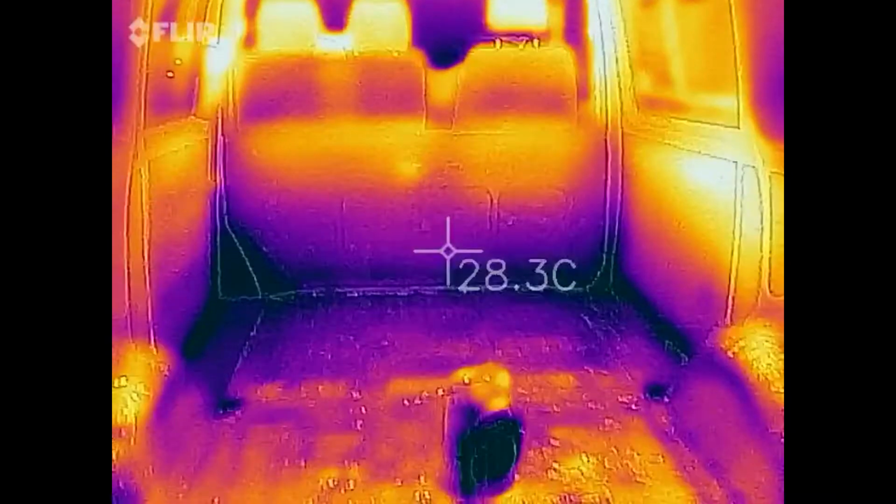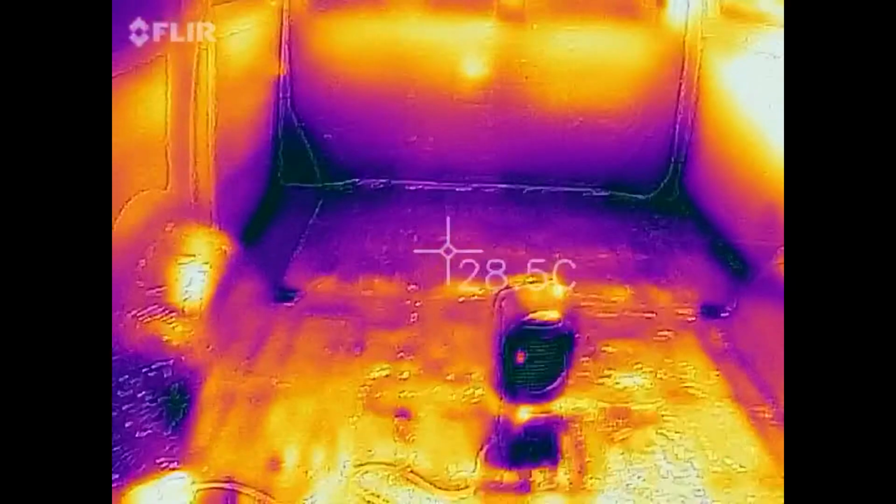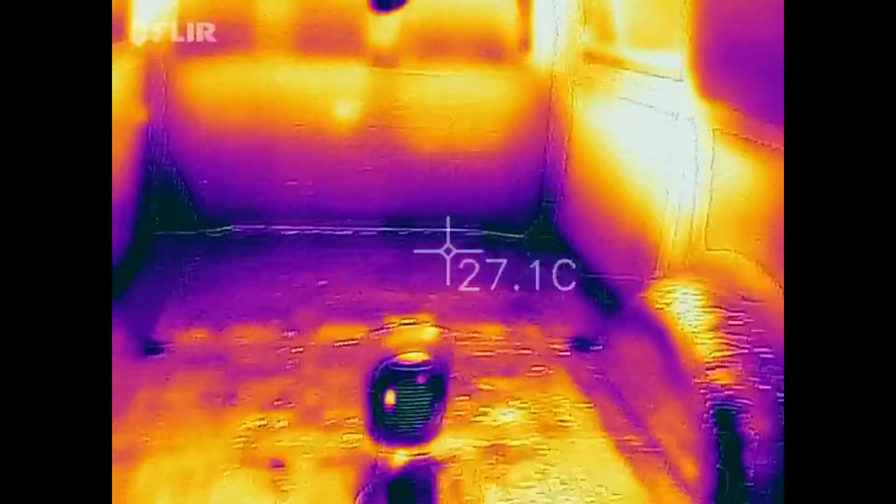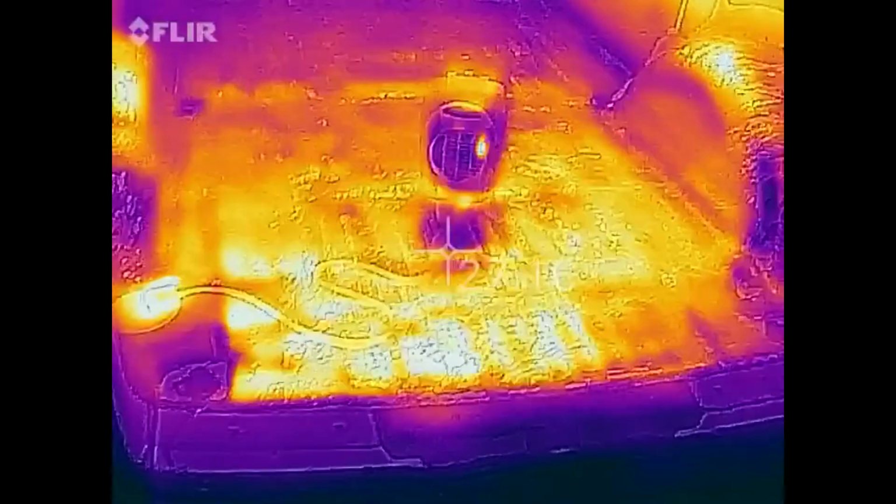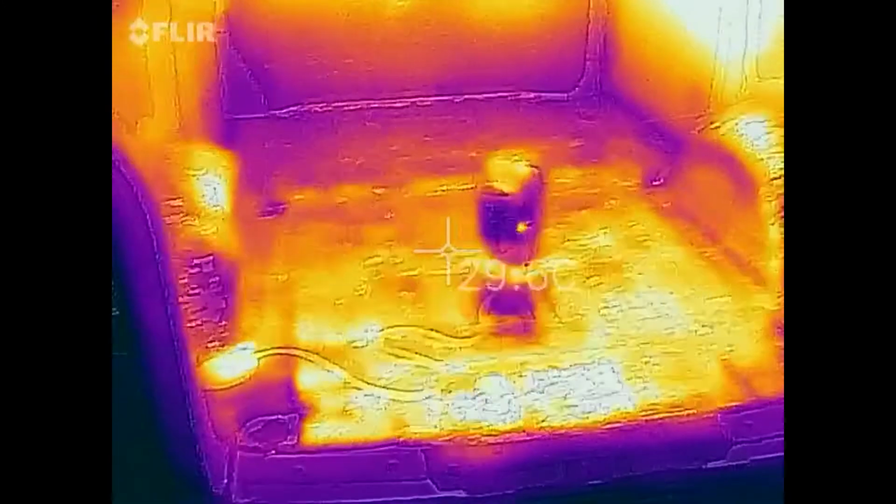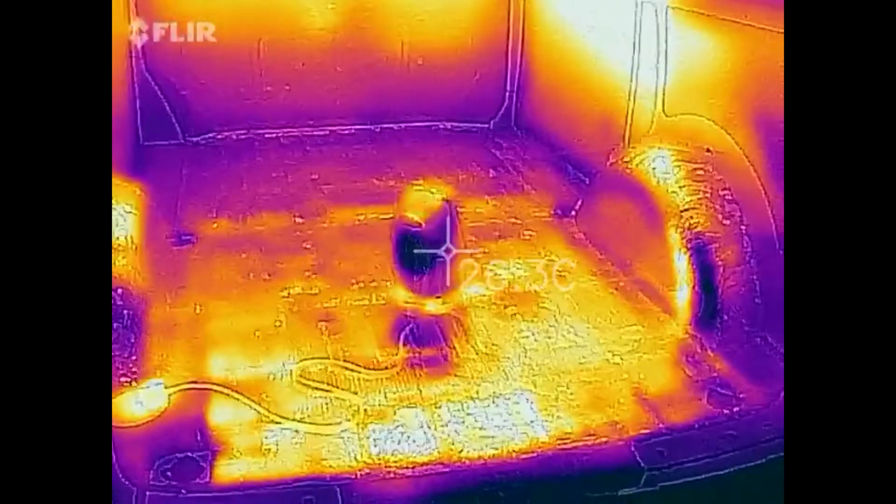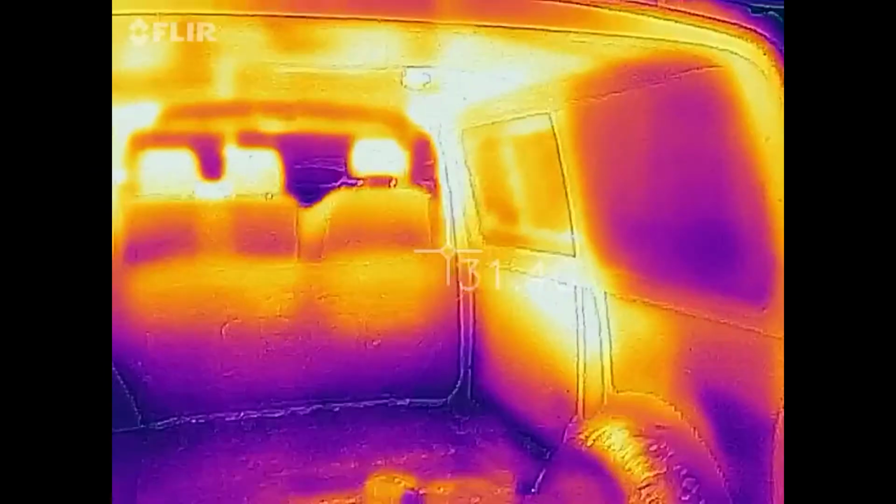Perfect. Very pleased. The floor's obviously going to have ply on it and a vinyl covering, so that'll be good enough. That's fine. That's retaining a lot of heat compared to what it was yesterday anyway. All this was purple I think yesterday, and the fire was glowing. But the fire is now colder than the floor by the looks of it. Very pleased.